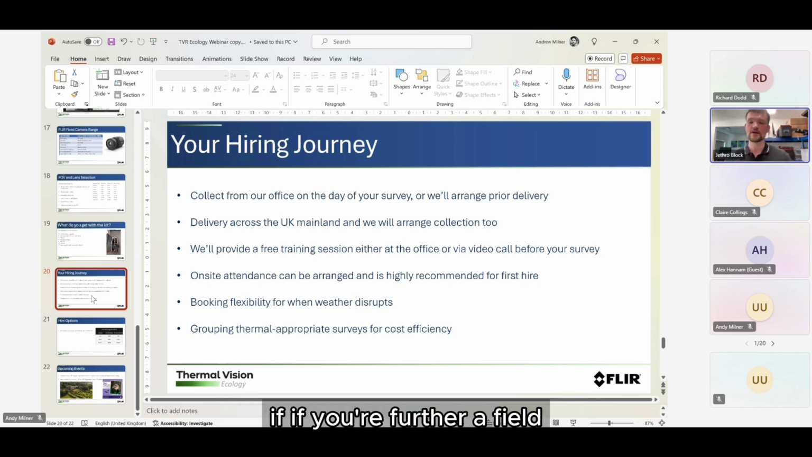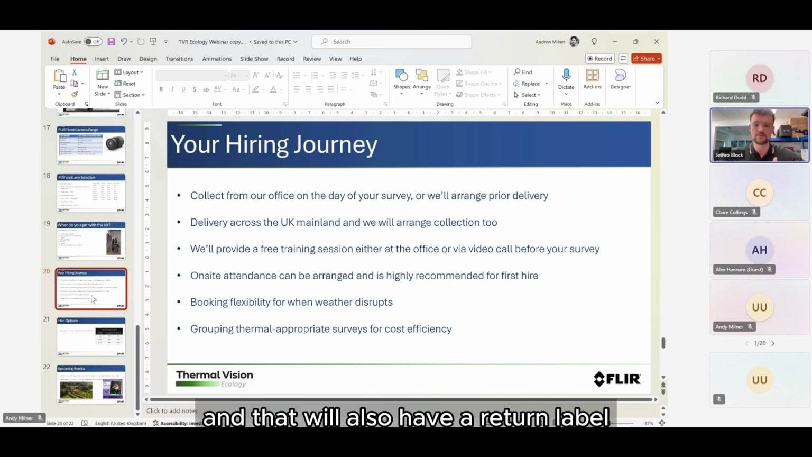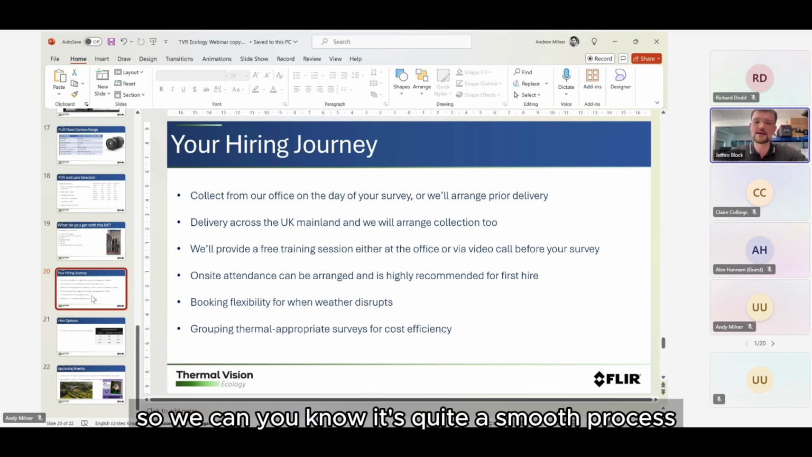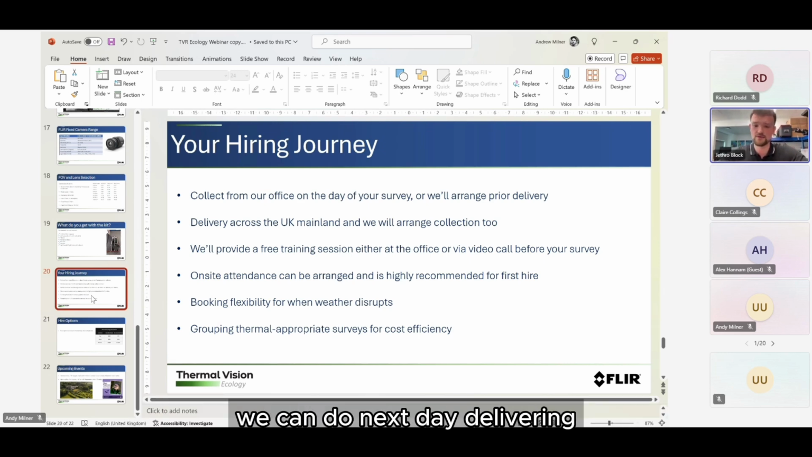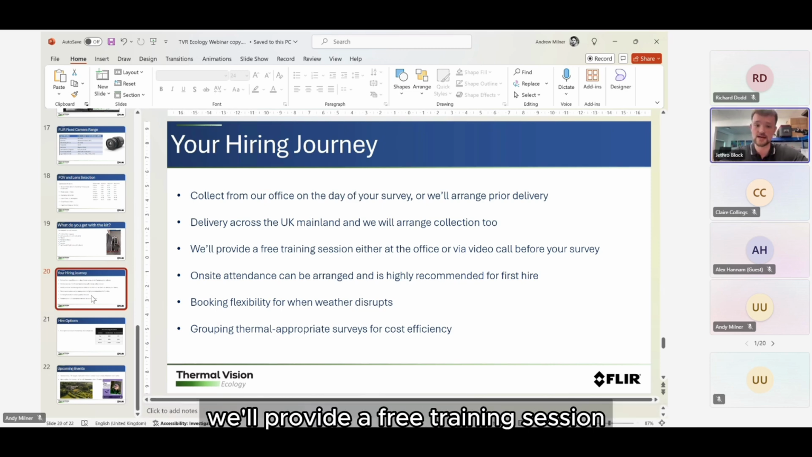Alternatively, if you're further afield, we can definitely deliver. It will come in the flight case that I just showed you, and that will also have a return label, so it's quite a smooth process. We can do next day delivery. And we'll provide a free training session. If you are getting it delivered, we can do that same training session over a Teams call, Google Meet, whatever you prefer, just to make sure you're not going into the field blind and you've got some good notes to work from.